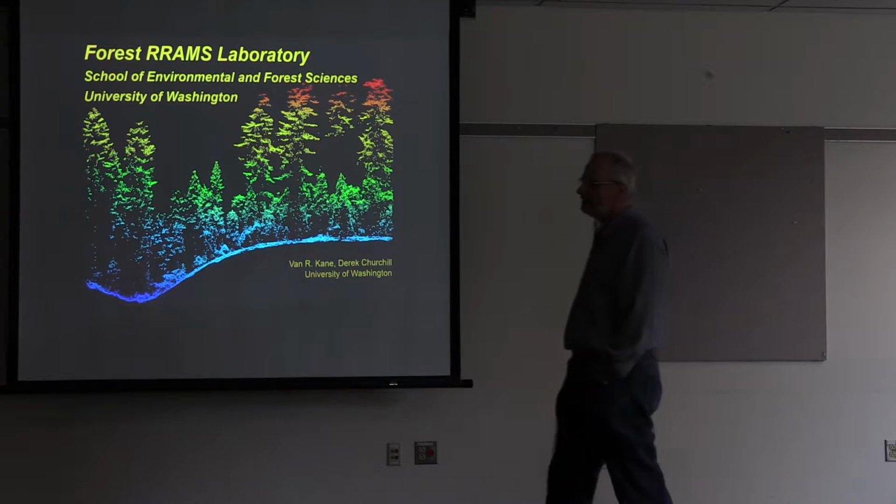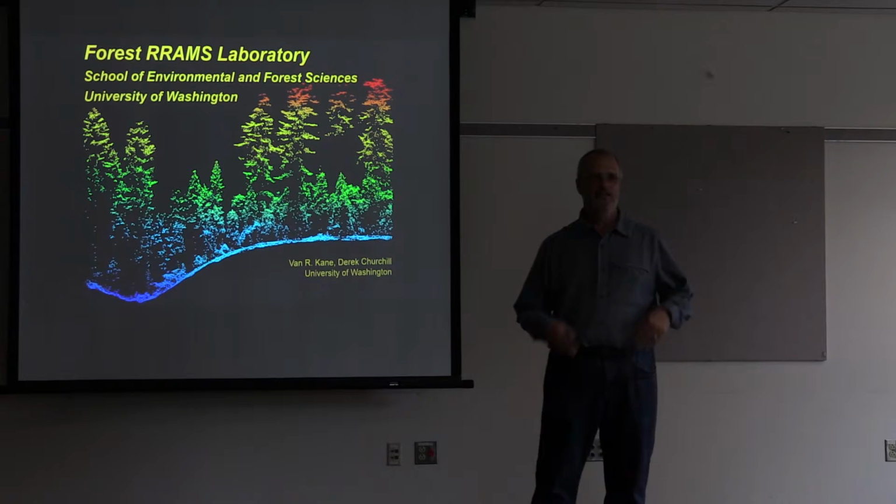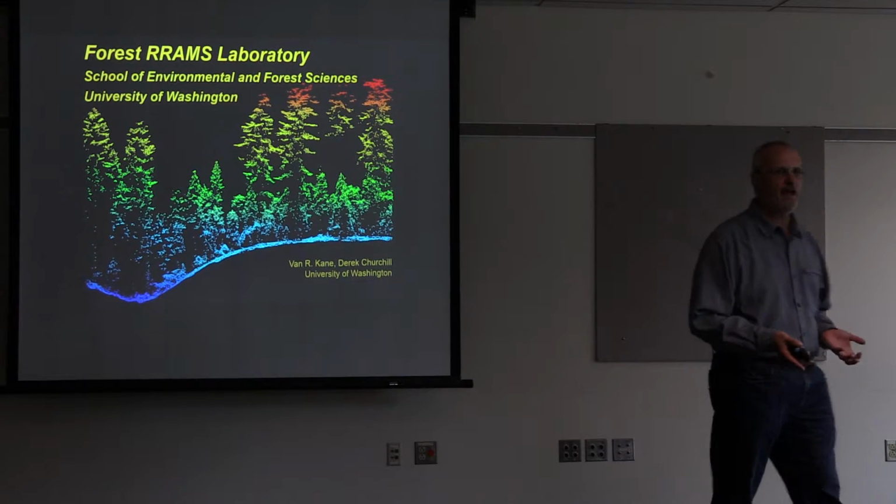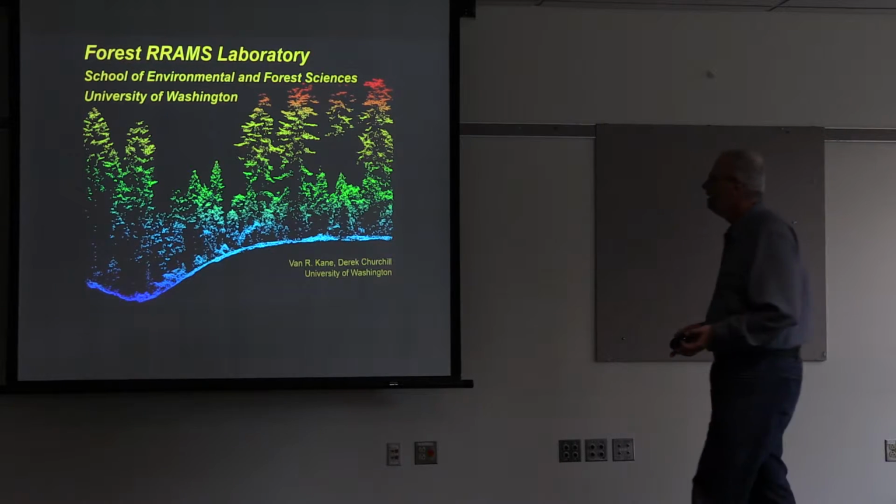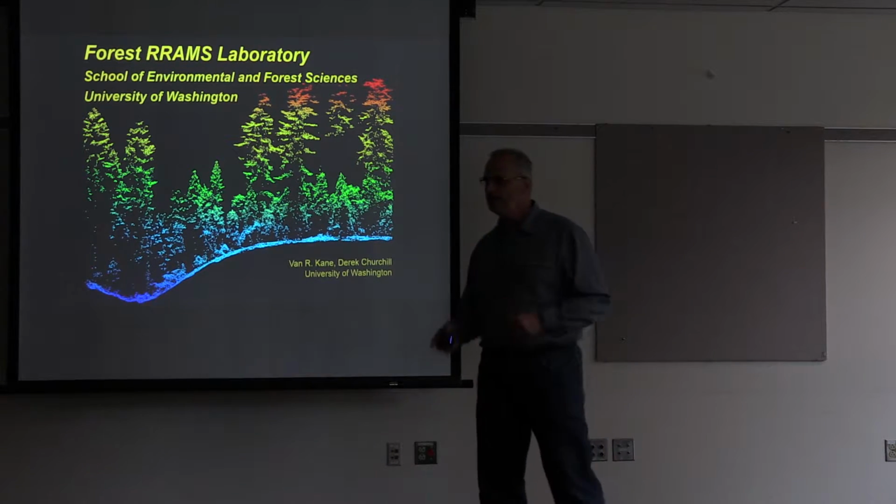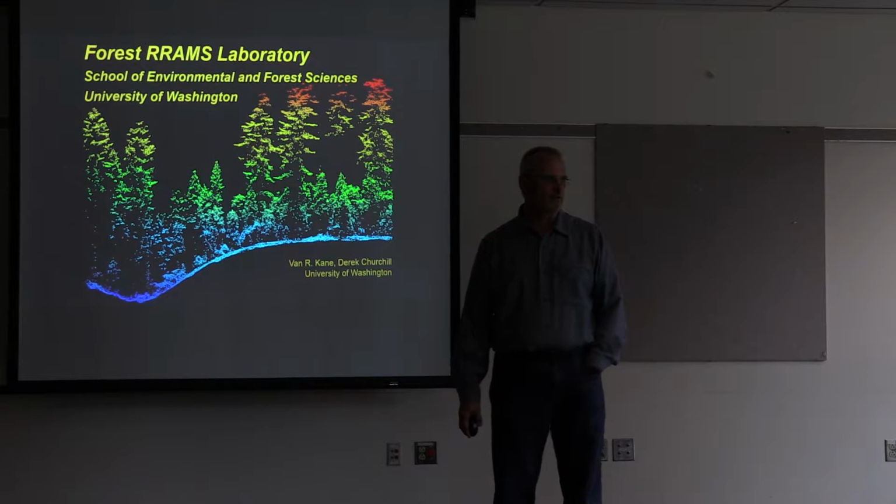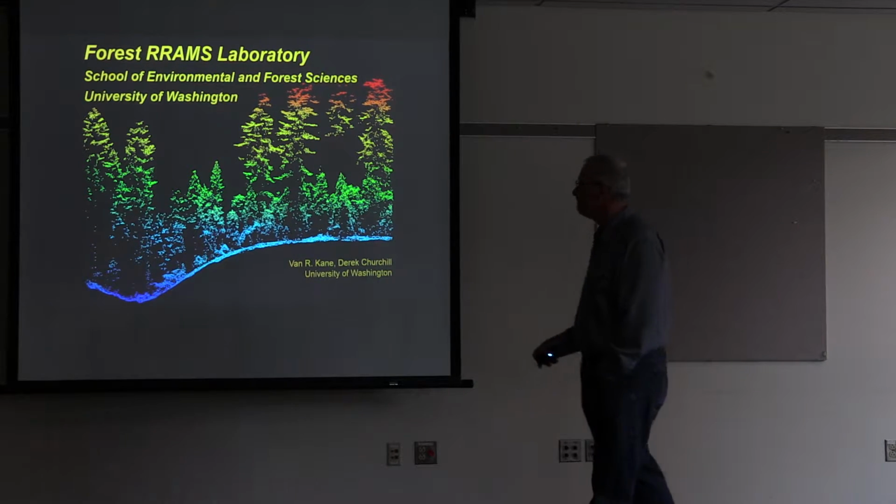So the way we have this divided up, I'm going to give some general background for LiDAR. Since you know more, I'll try to add more than what's on the slides. And then Derek's going to give some examples of use for ecological forestry and assessment.